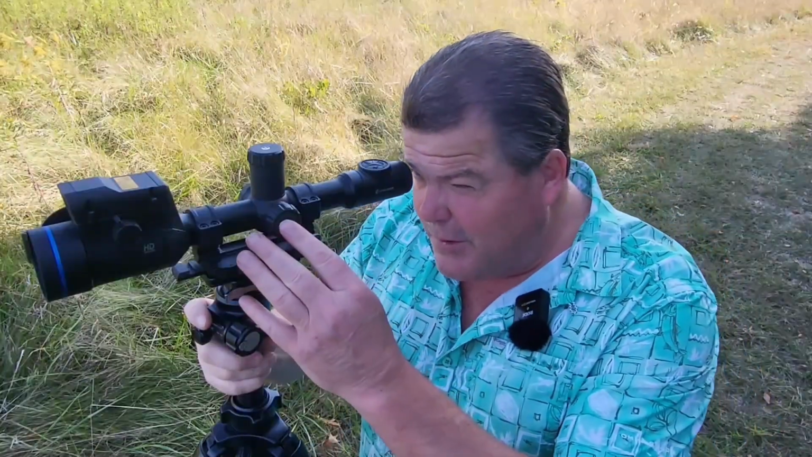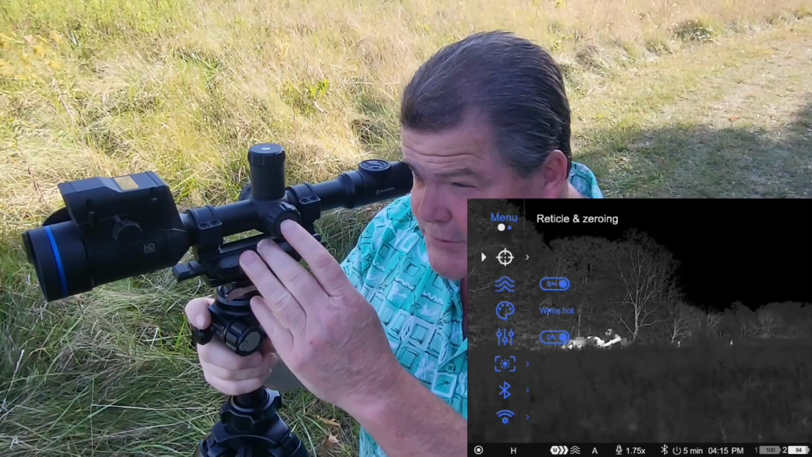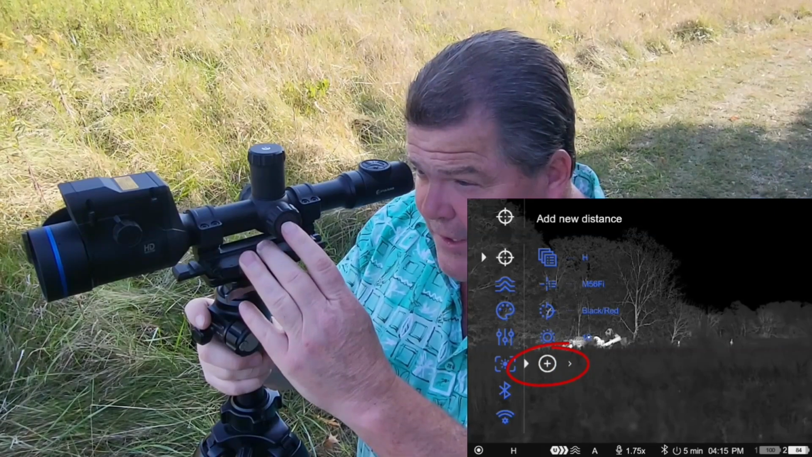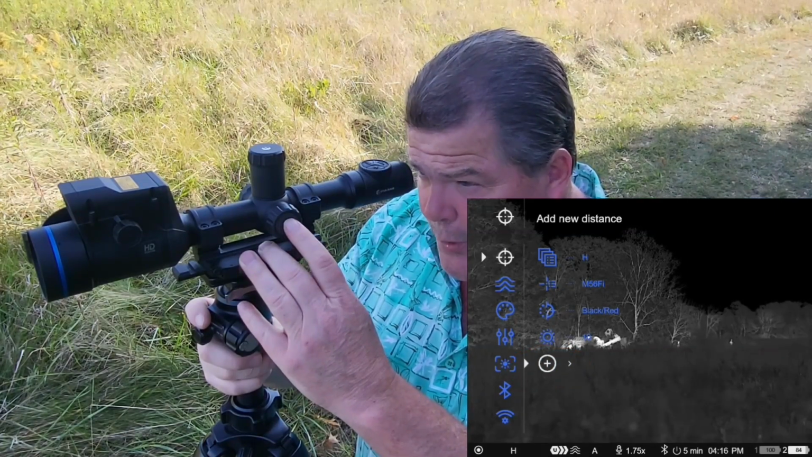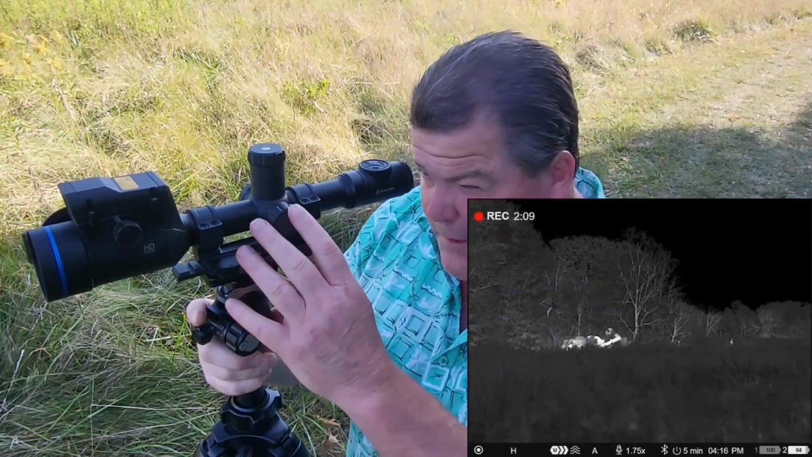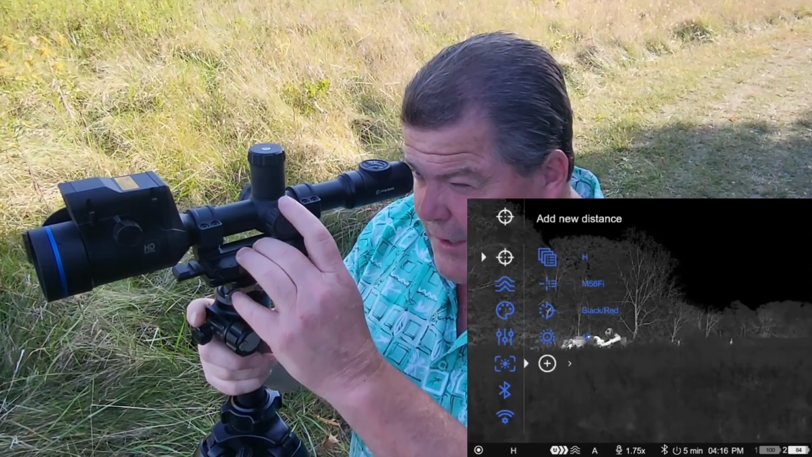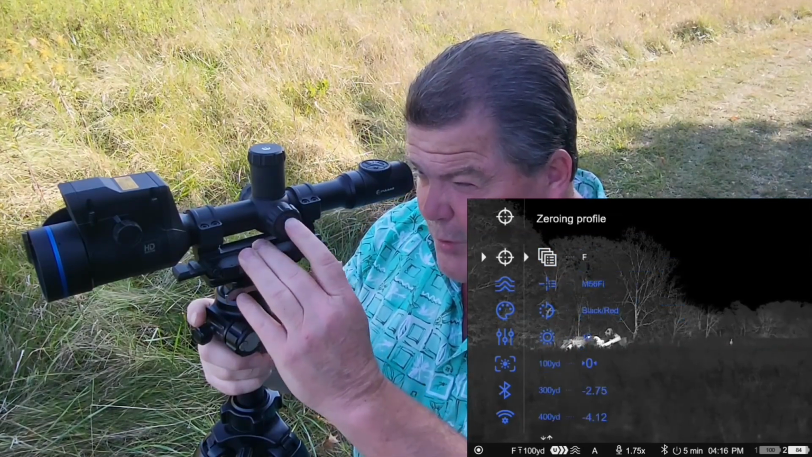I get a lot of guys that get confused between profiles and aiming points. Aiming points are, if I long press to get back into the main menu, short press to open that reticle and zeroing, and you'll see if I come down here, I've got add a new distance. So I could add an aiming point there, and I can add up to 10 aiming points under each profile. So I'm going to jump up here. I've got a profile where I've got some additional aiming points set up. I think it's on this F profile here.